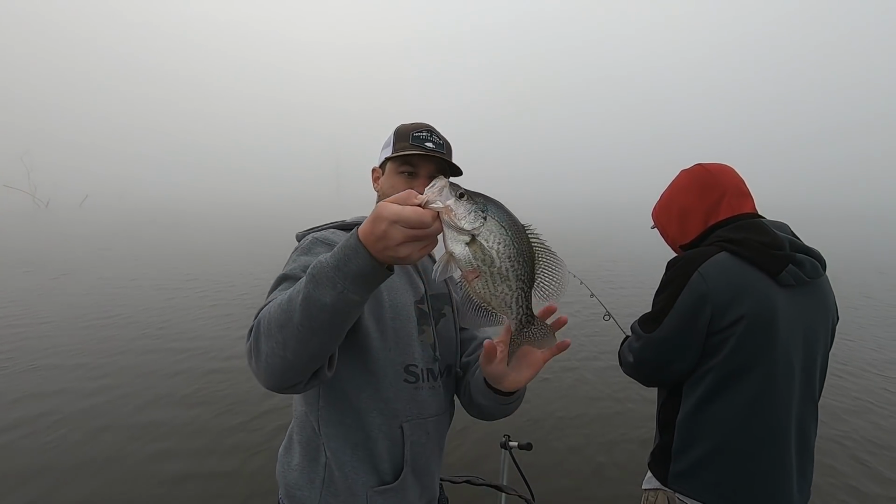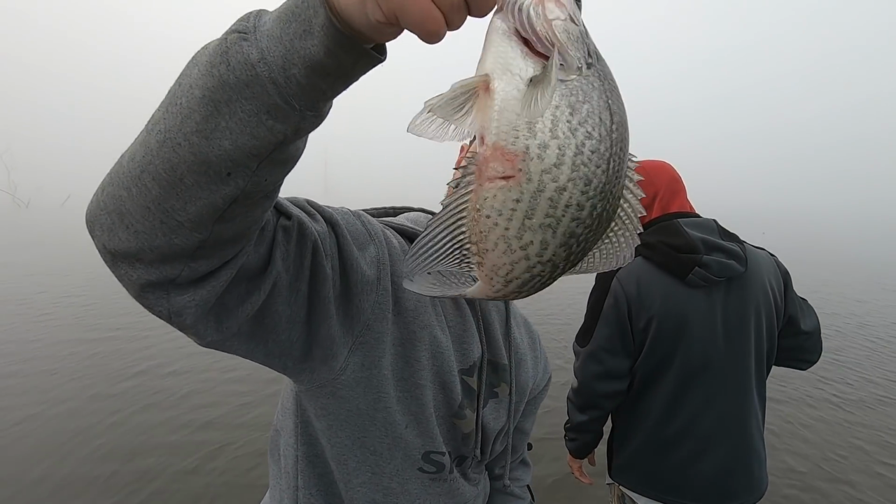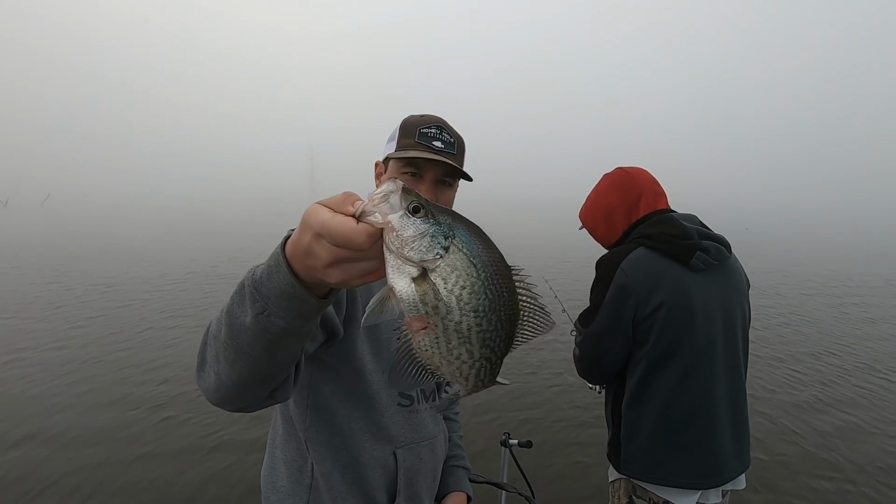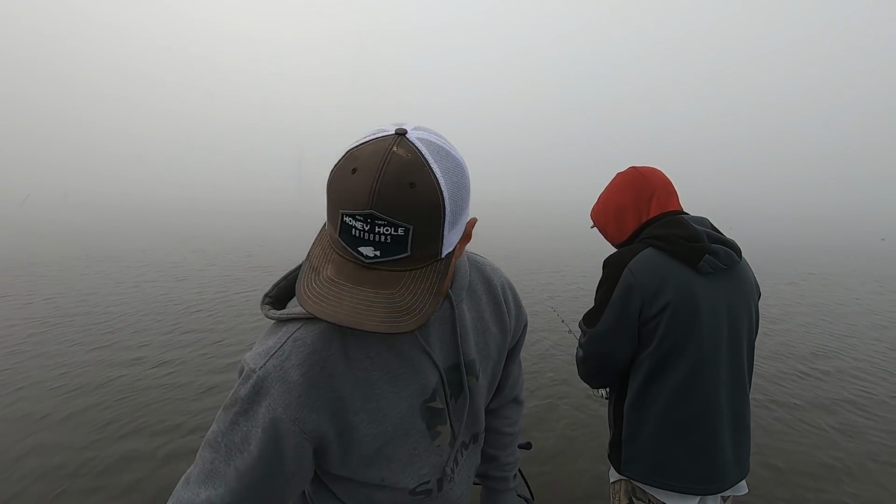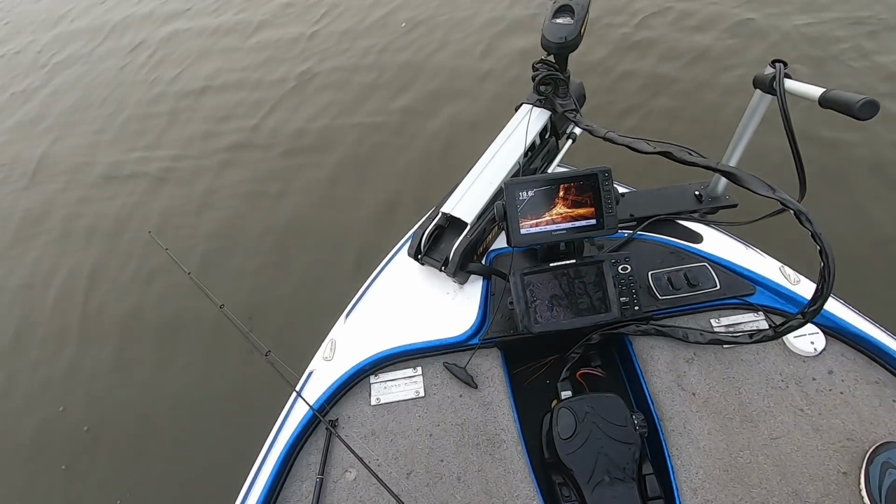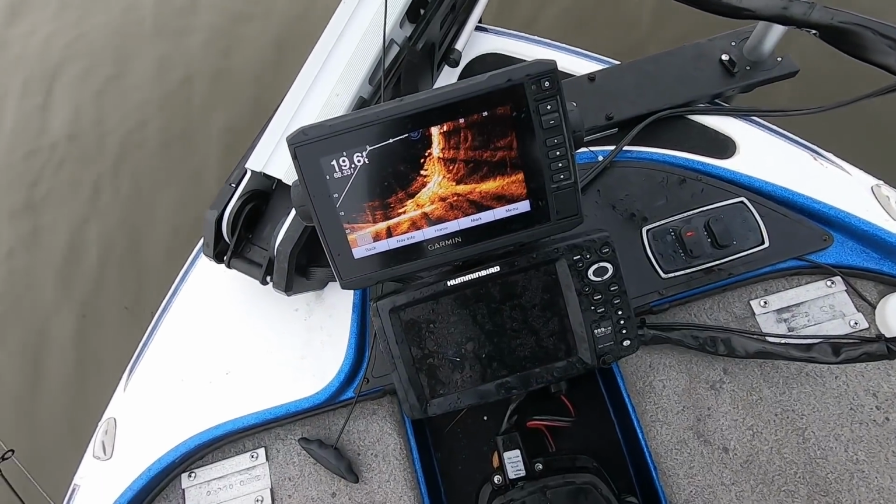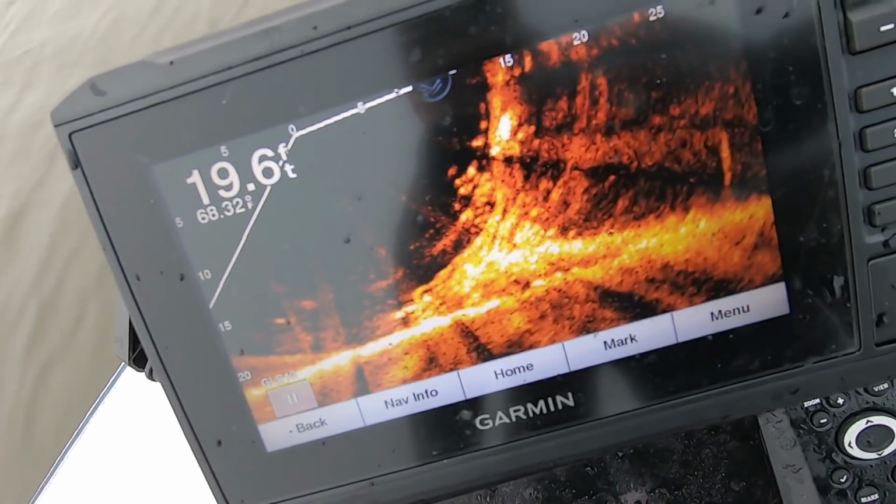Same tree AJ just caught that one off of. Well, he might have got attacked by a gar. That's another, about a 0.9 fish. These are good healthy fish in this lake. Oh my goodness. They are stacked on that tree.